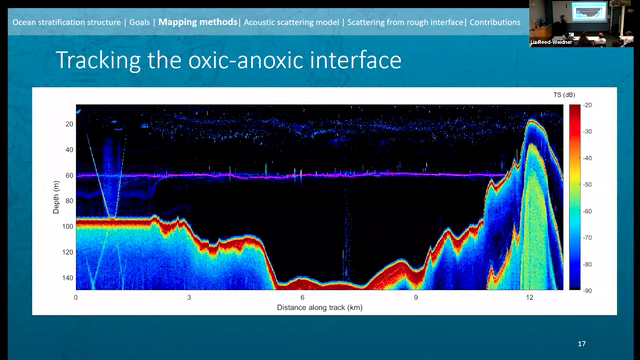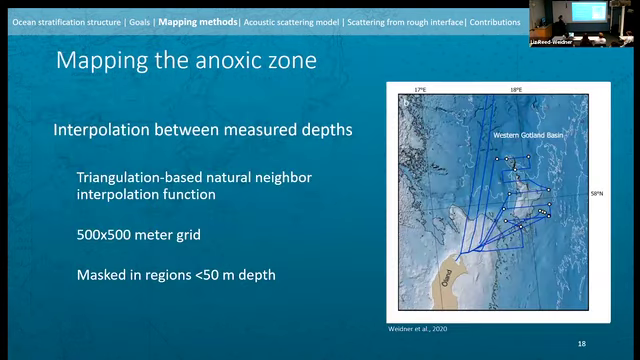Applying the procedure, we can track this primary interface for the entire transect. And this track is very highly resolved spatially, about 3 to 5 meters of resolution, vertically closer to 5 centimeters of resolution. And so having tracked that over the whole region, we can create a map by interpolating between our measured depths, so between our individual lines, using a natural neighbor function on a defined grid, 500 by 500 meter grid